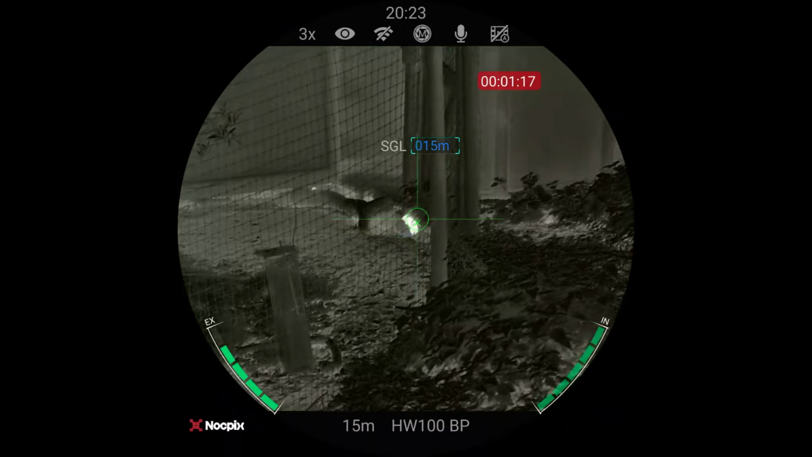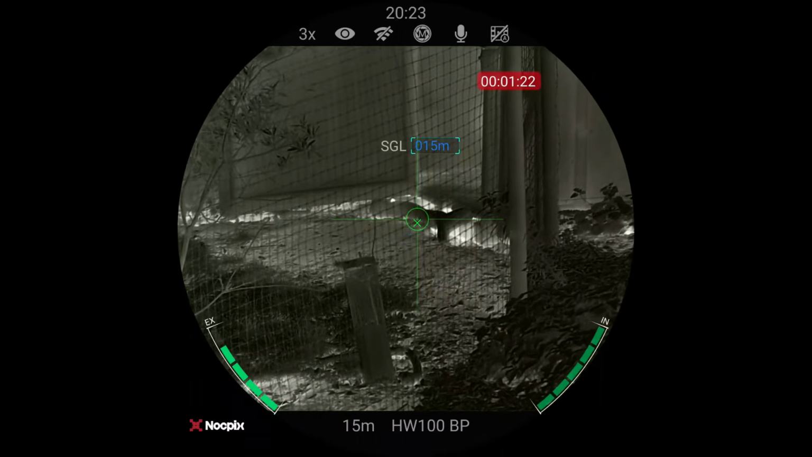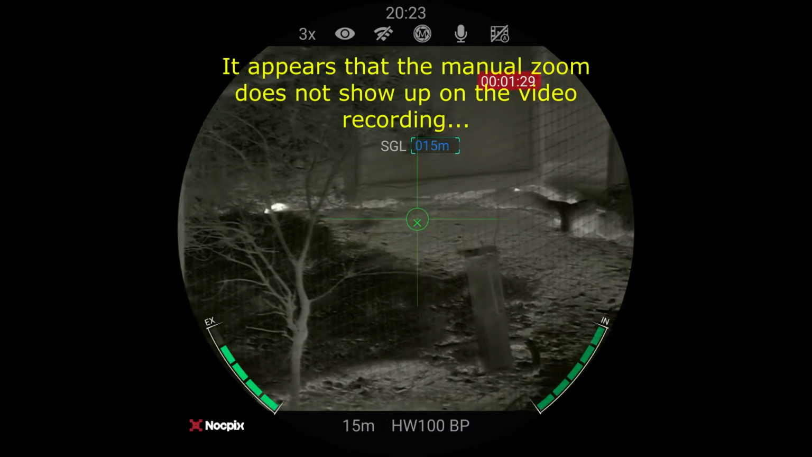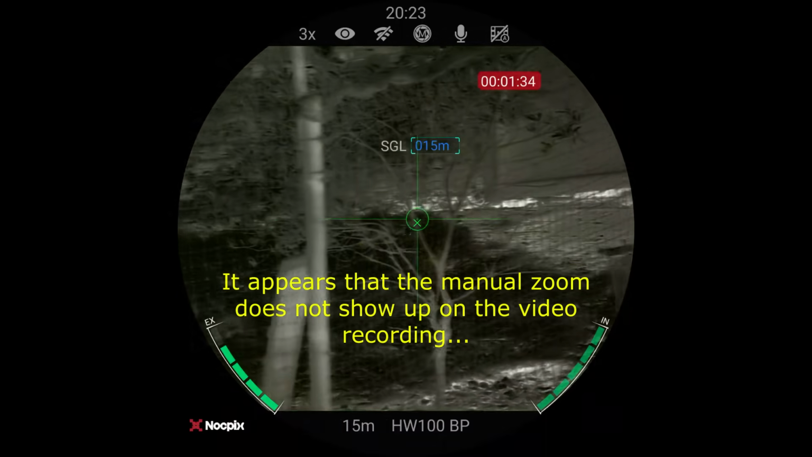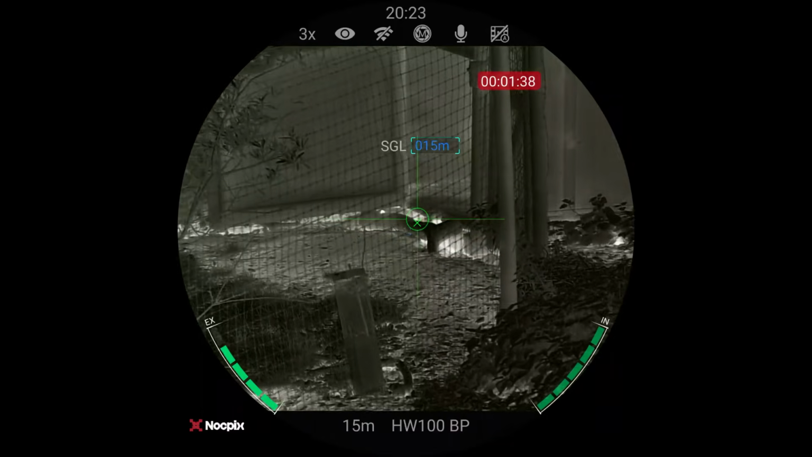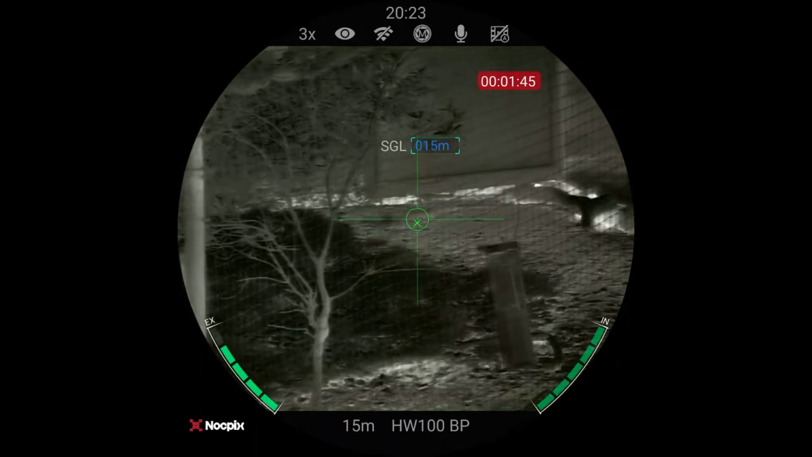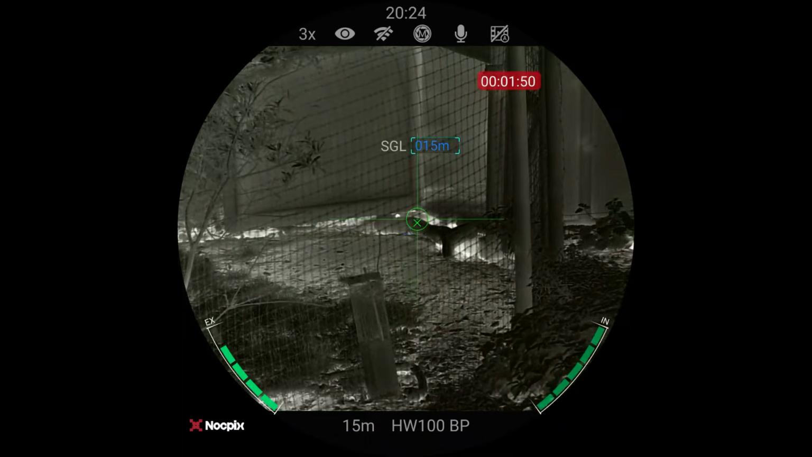Alright, so we'll use the zoom on the back, and you can see this has got a ballistic calculator in it. Really good image, really impressed with it so far. I've set it to white hot for tonight's outing. Just see how it goes.